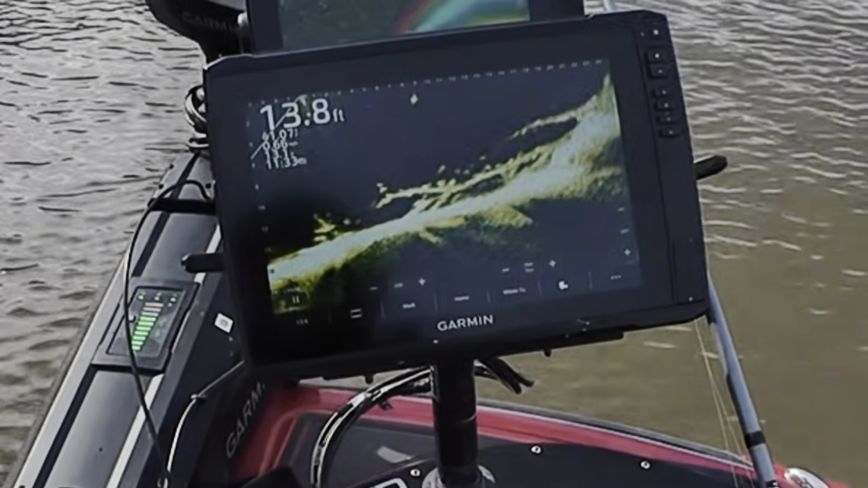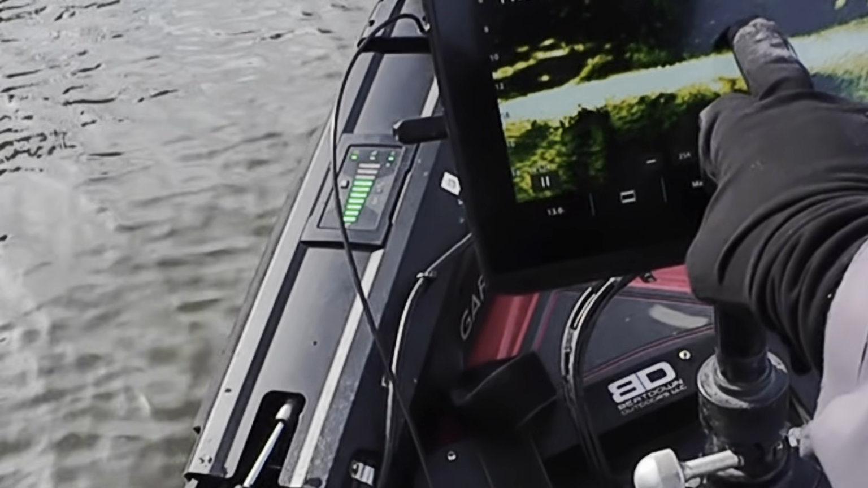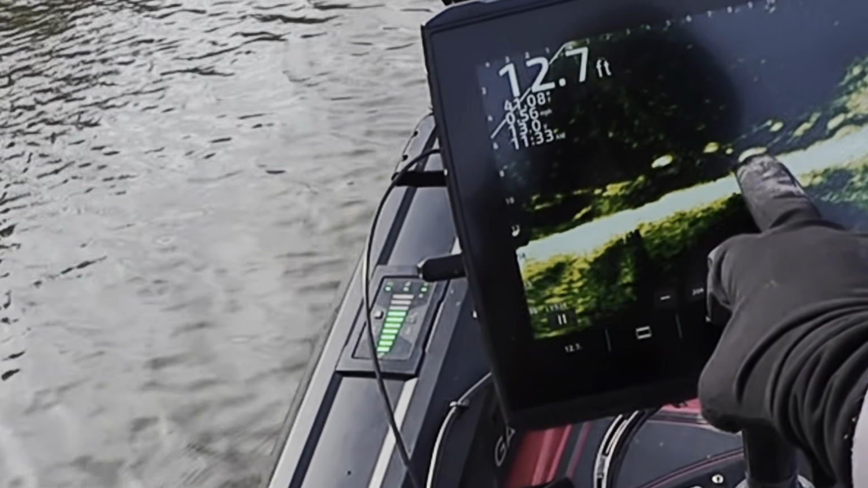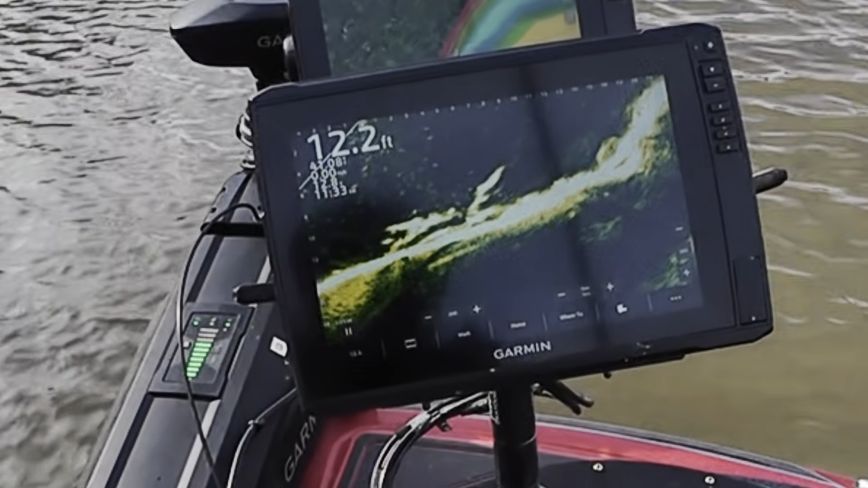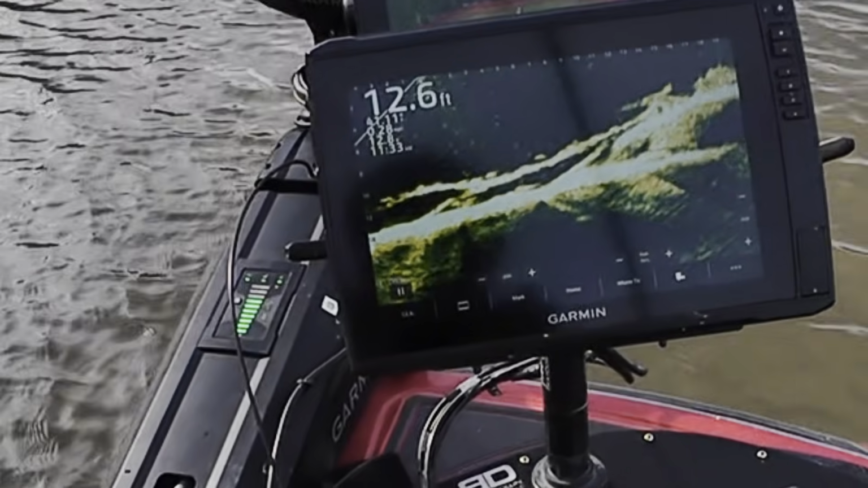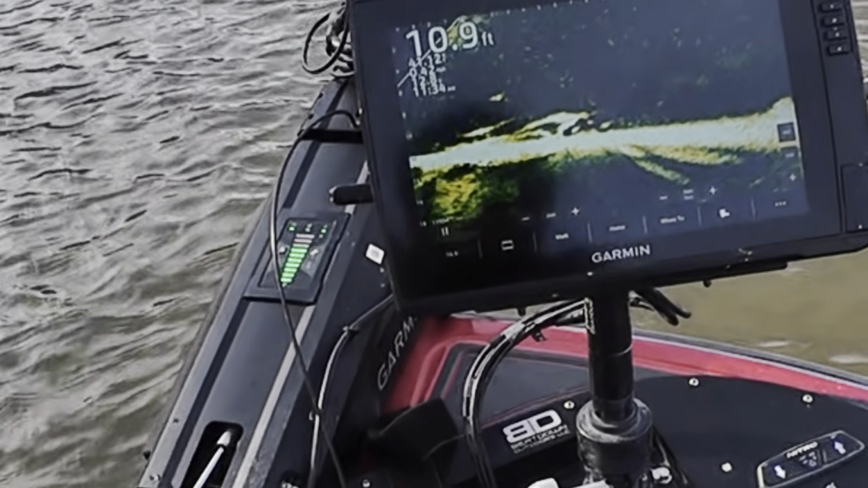Found a laydown up here. It's got fish all over, but they look to be pretty small, most of them. However, I do see a pretty decent one right here. Let's take a look. I'm looking at this fish here, possibly this one too. That looks like a crappie. Let's see. Where'd he go? He went down somewhere underneath that tree.